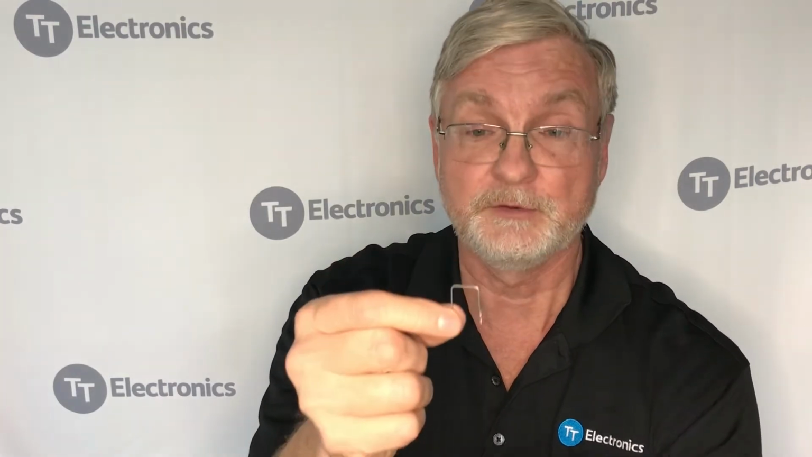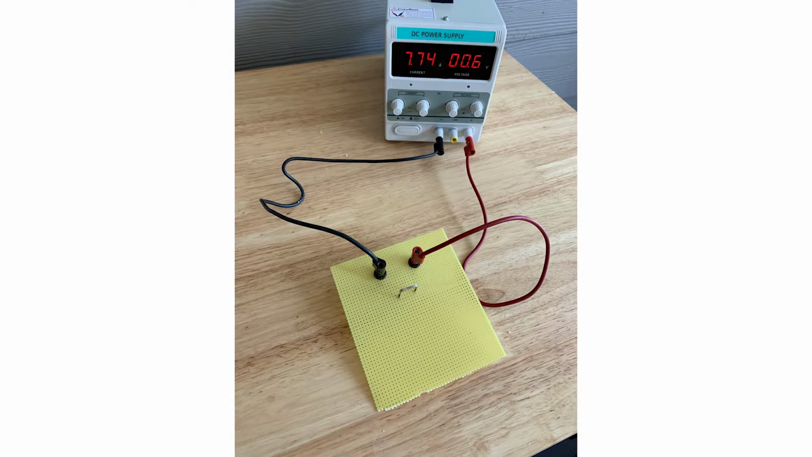The OAR series stands for open air resistor, and unlike most resistors, we actually have developed this so that instead of conduction as the primary method of taking heat out of the part, this actually uses convection. So we use air to remove the heat from the part and not conduction. The end result is a part which has very, very cool solder joints, which means ultimately very, very reliable, long life.